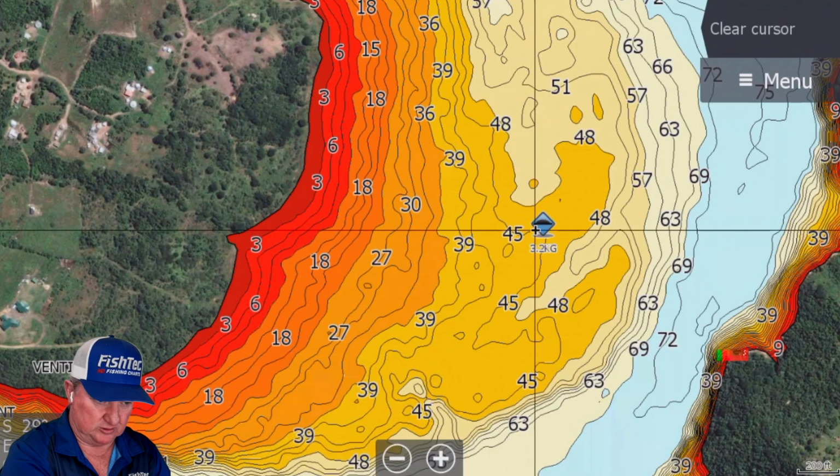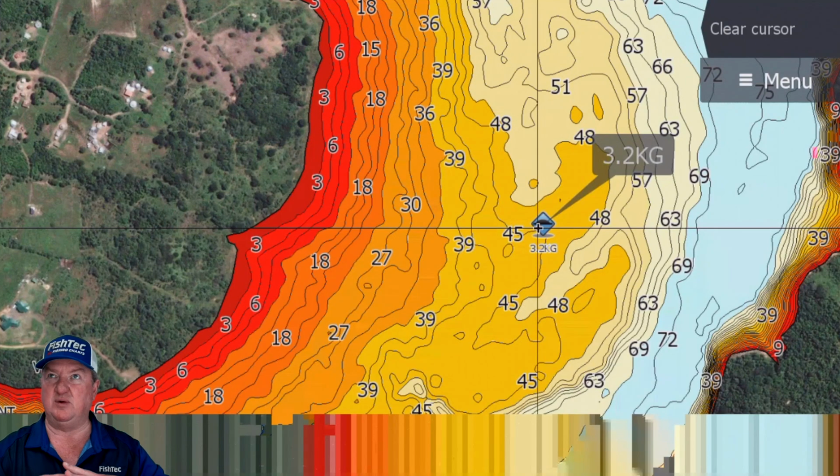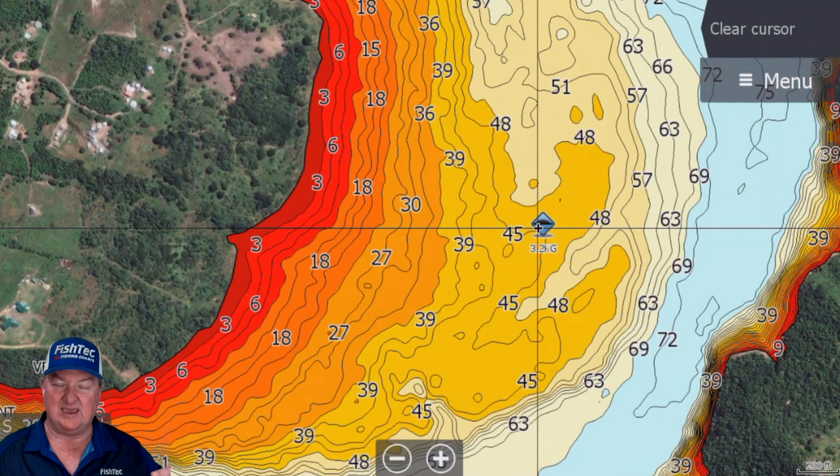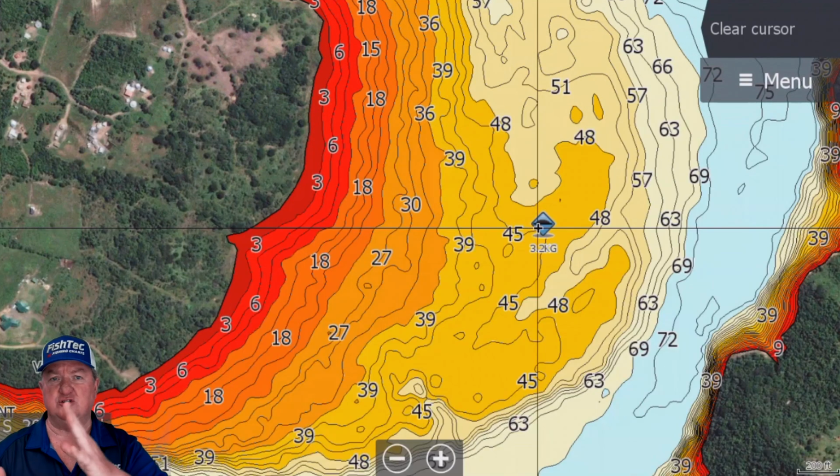There's my spot that I've marked. This particular spot, that little hump, I don't know whether it was a little anthill or a little clay hill of some sort, had some timber on it. I caught a number of good fish there. The biggest fish I ever caught on there was 3.2 kg, but there were quite a few fish over 2 kg, so 4 or 5 fish that I caught there.